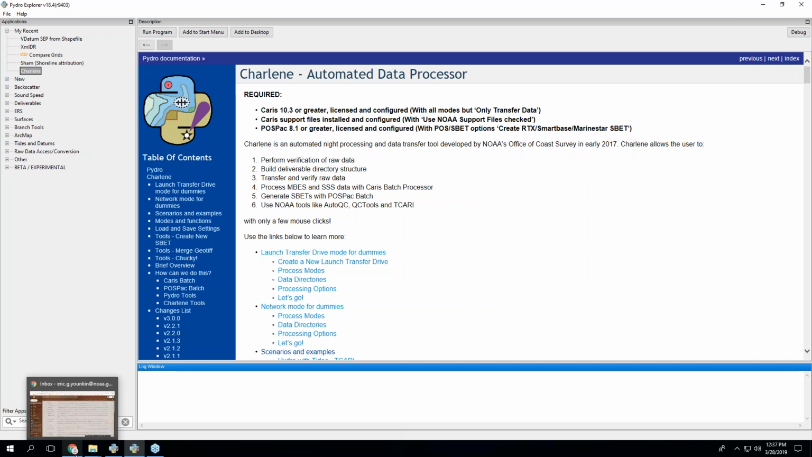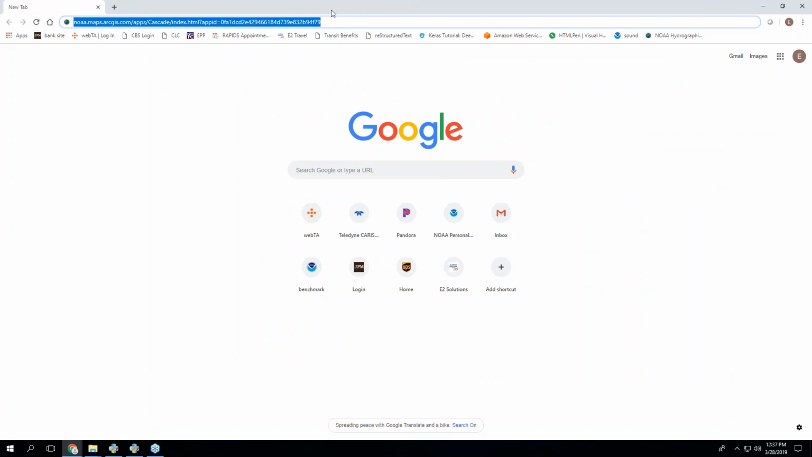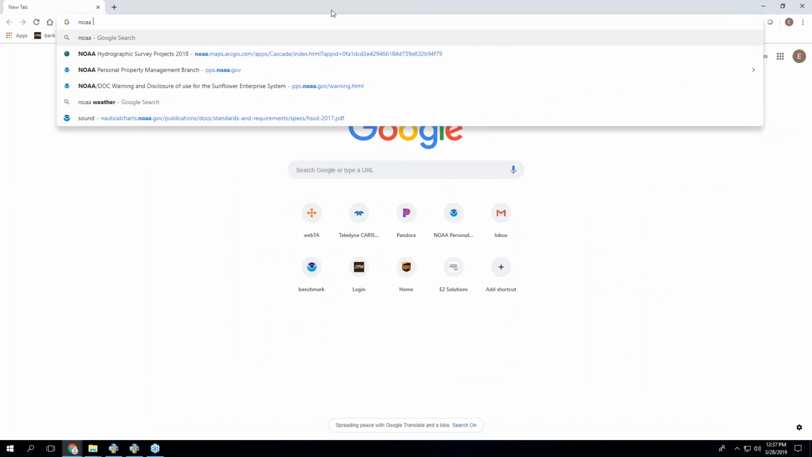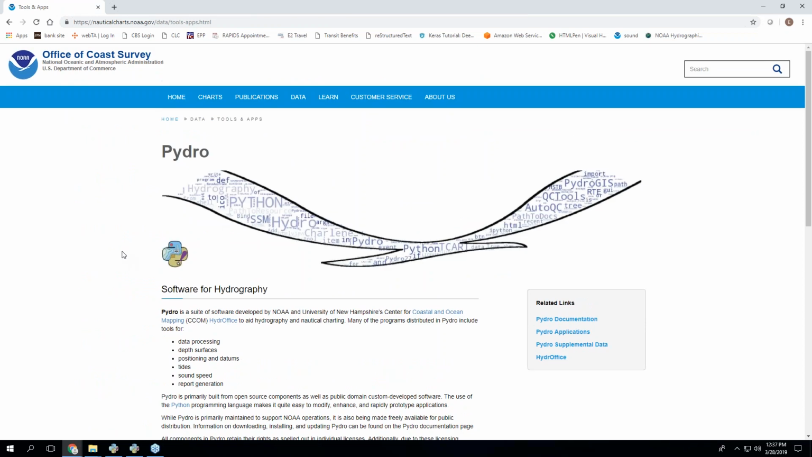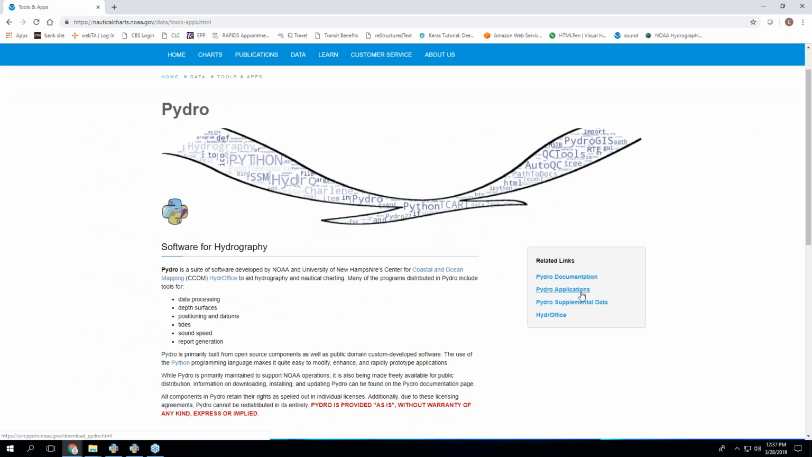If you just go to Google and search for NOAA Hydra, you'll get the website that has the Hydra install. You just click this, and you get the install. And then Hydra supplemental data, which includes the VDatum installation, the World Ocean Atlas, which we use to extend sound velocity casts, and then a third one.